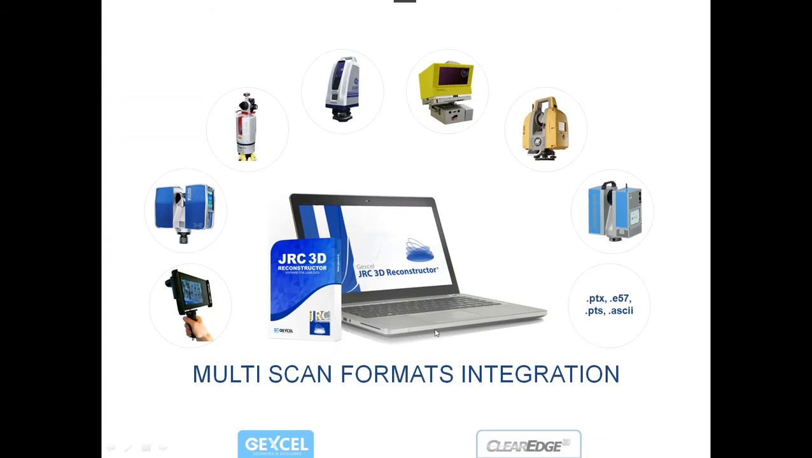Okay, thanks Kevin, and also thanks Mike for your presentation. So what I want to concentrate my presentation on is, let's say, to give you a more detailed description of how the Gexcel 3D Reconstructor works, especially in this LineUp tool.